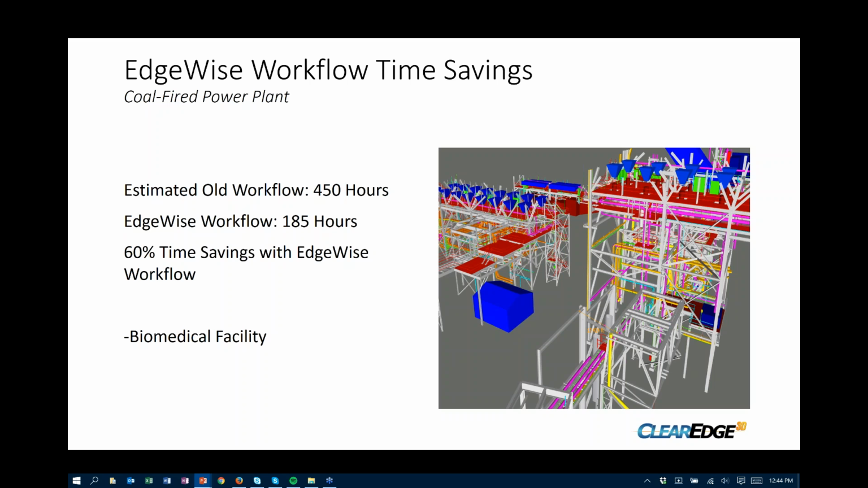Okay, so we really feel like Edgewise has saved us a ton of time, and I agree with Ryan on the 60% time savings. I went through this facility we worked on about 3 years ago, a very comparable project, which was done entirely in different software, to the one we created recently.